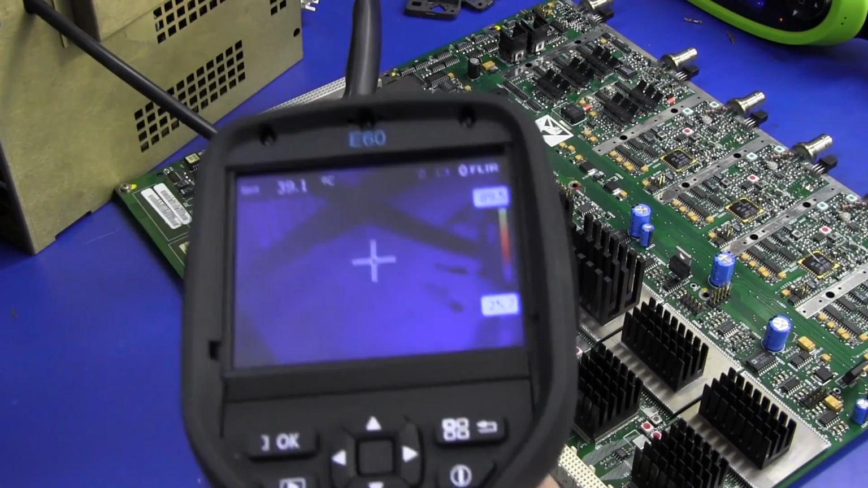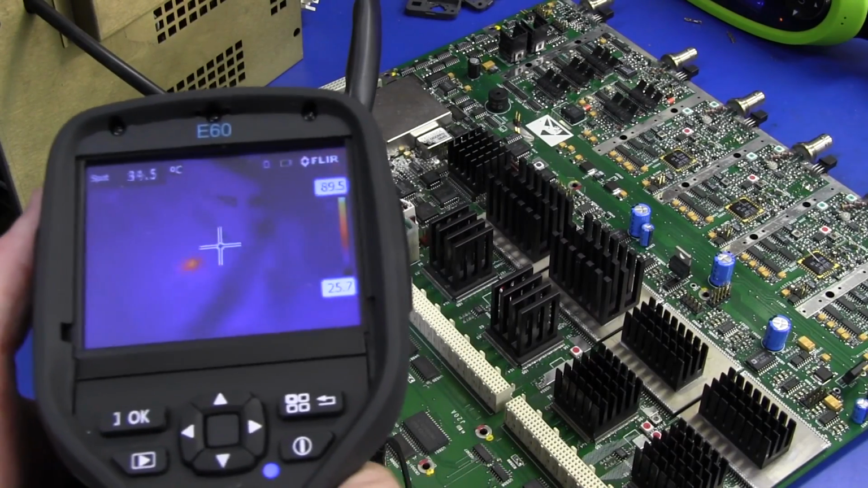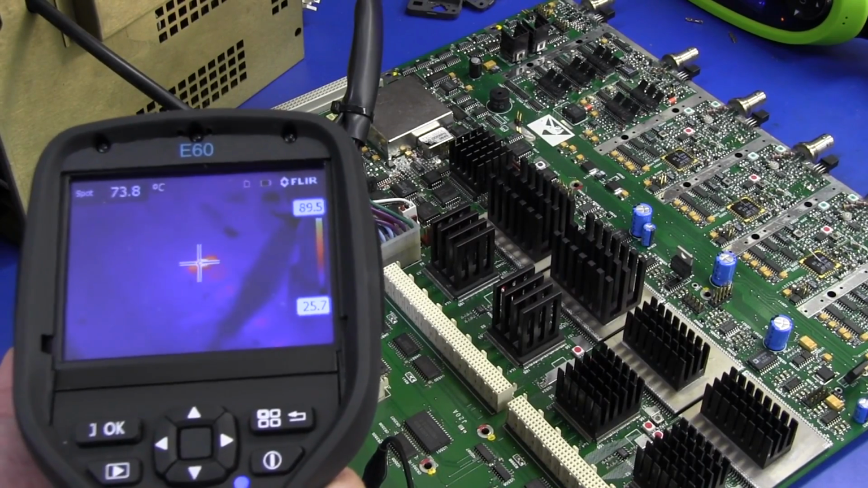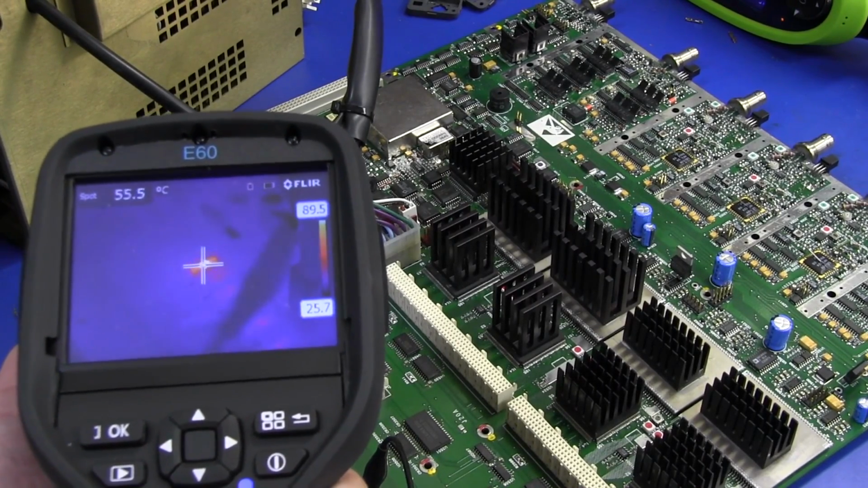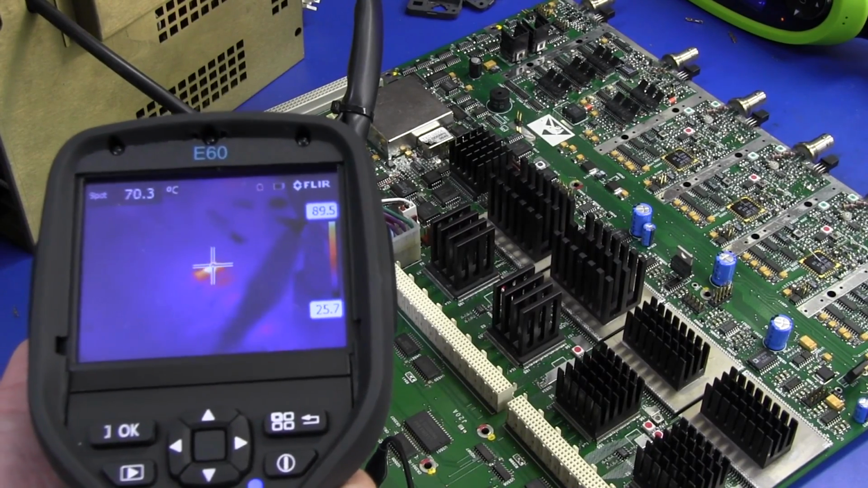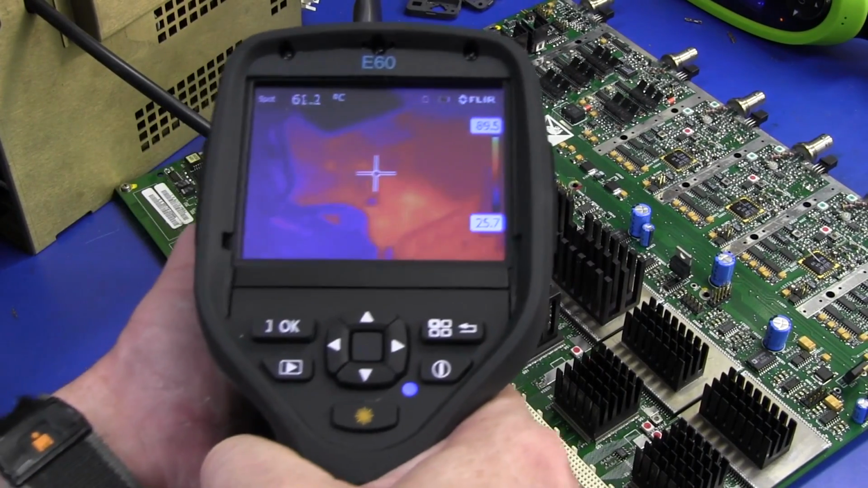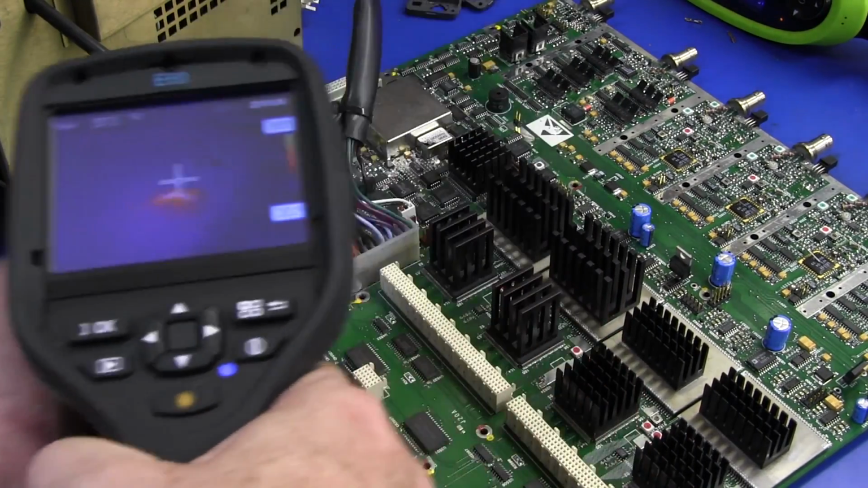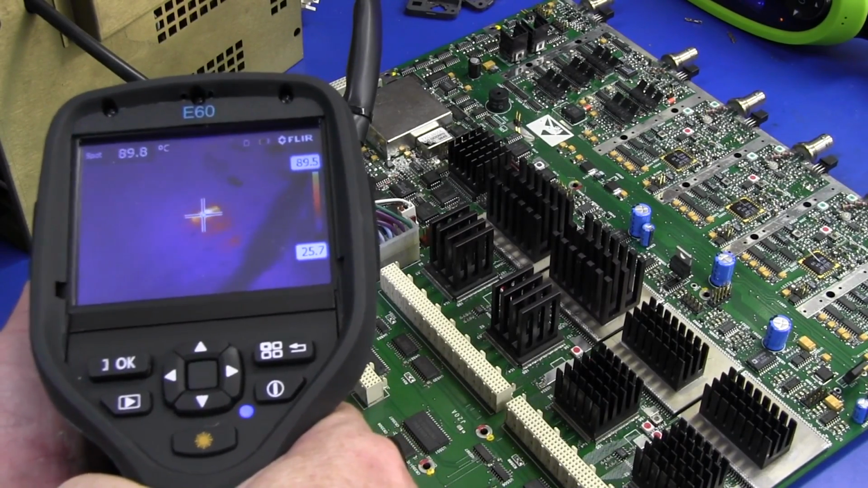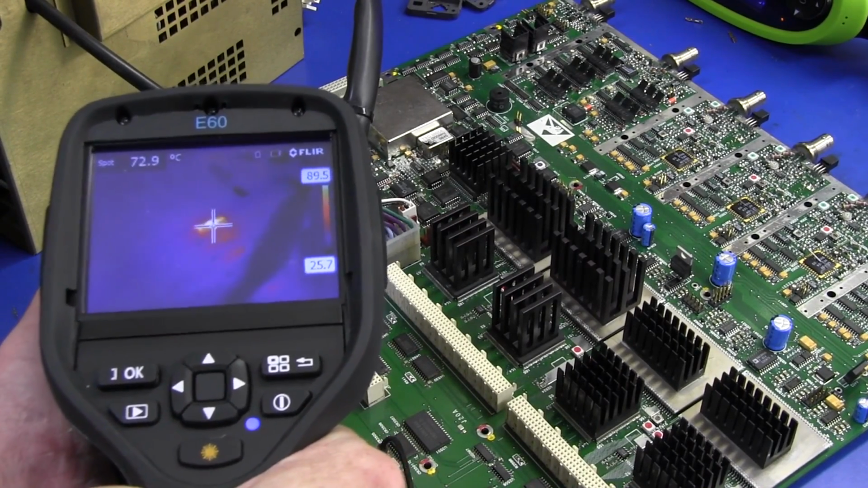And if I switch on all the other rails, check out this little chip. Gets hot really, really quickly. He gets up to 100 degrees, but I don't think it's faulty. It's just that the voltage on that 3.3 volt rail has dropped, because that goes away if that 3.3 volt rail actually goes up to normal. I've checked that chip's actually connected to the 5 volt rail, but obviously there's something on maybe the inputs or something like that that's causing that sucker to heat up.